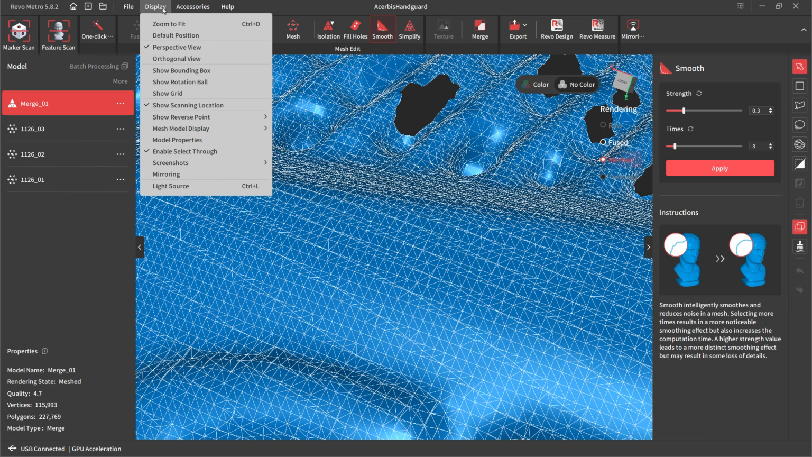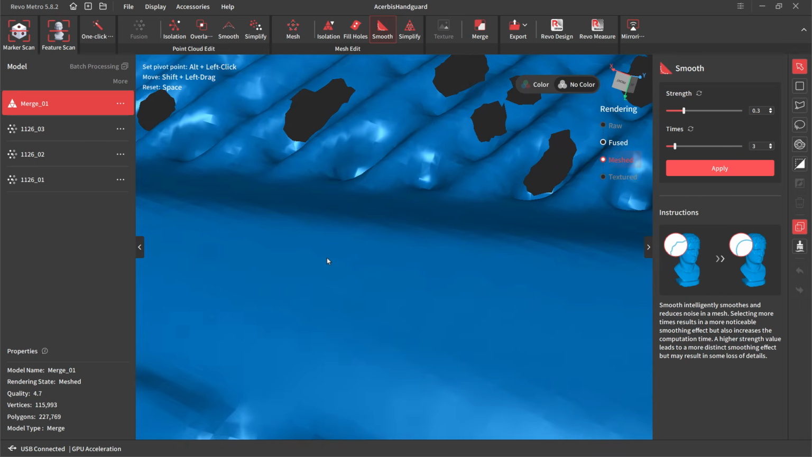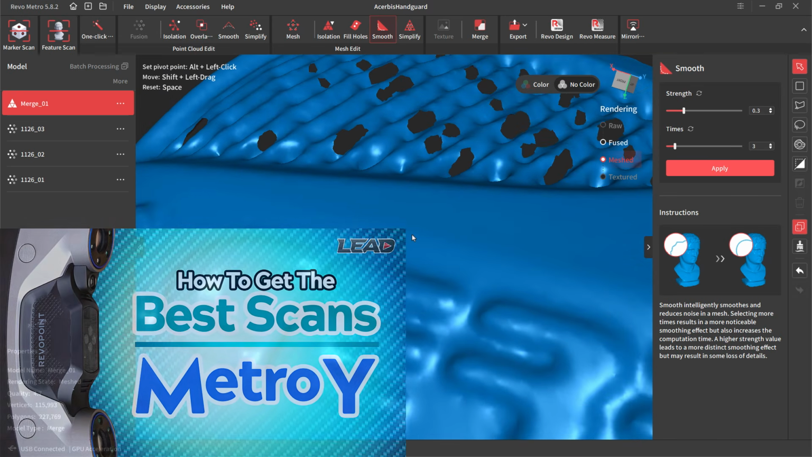And so if I turn the display back to solid and take a look at the resolution here, it's fairly low resolution, but what we're gonna do is just run through strength and times. We're gonna go through one time, let it clean it up a little bit. And again, that longer video, if you wanna learn more about what those settings do, we talk about that a little bit more in depth.